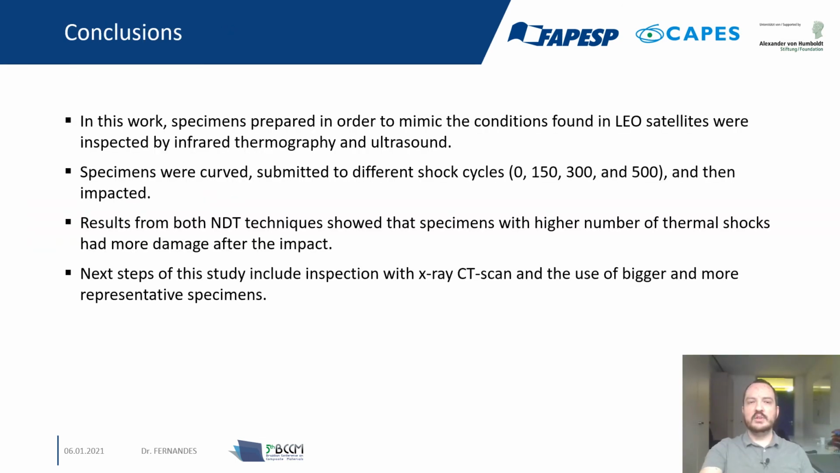In conclusion, in this work, specimens prepared to mimic conditions found in low Earth orbit satellites were inspected by infrared thermography and ultrasound. Specimens were curved and submitted to thermal shock cycles, and then they were inspected using infrared thermography and ultrasonic inspection. Results from both NDT techniques show that specimens with higher number of thermal shock cycles had more damage after the impact.